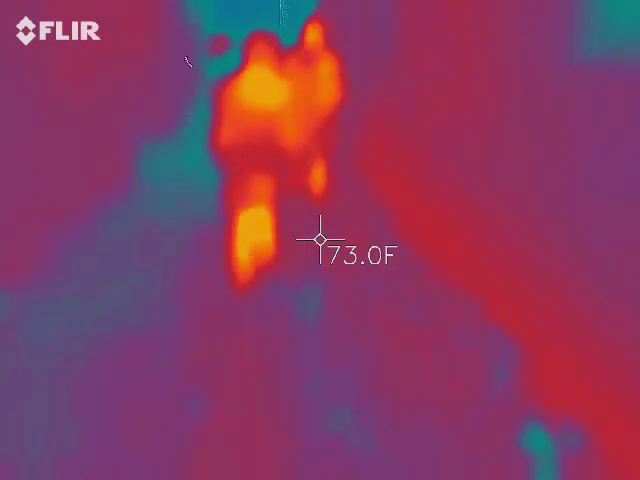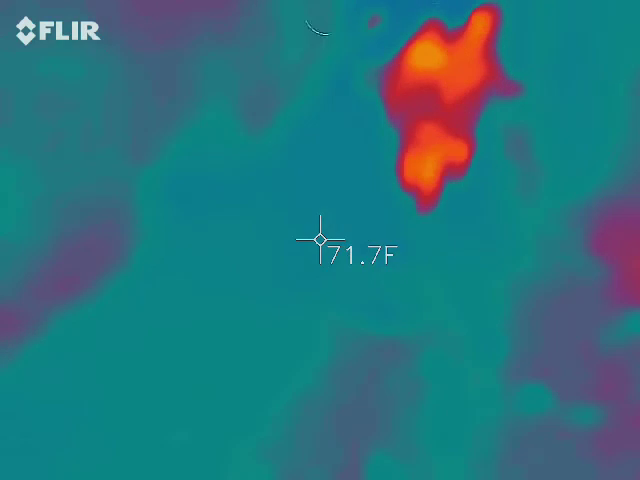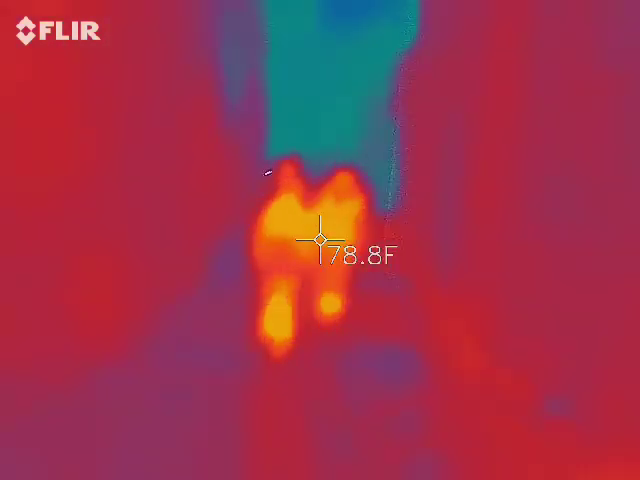That's Isabel, which makes me super excited. Like I said, I actually have a document that has her name on it. Can everybody see? The flashlight's not right there.